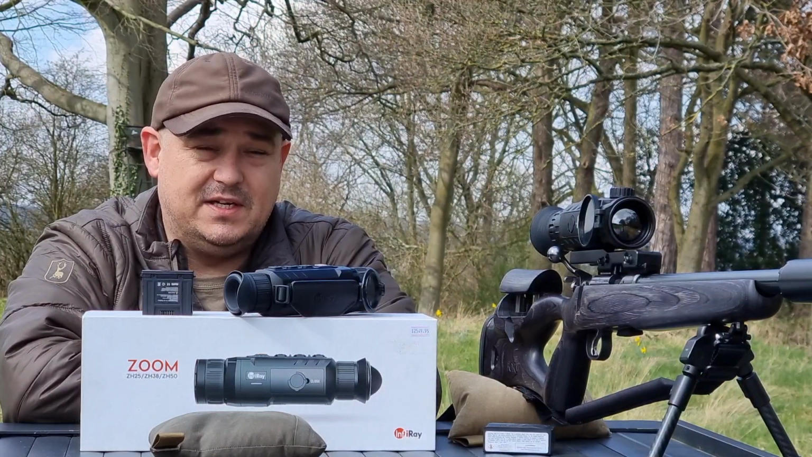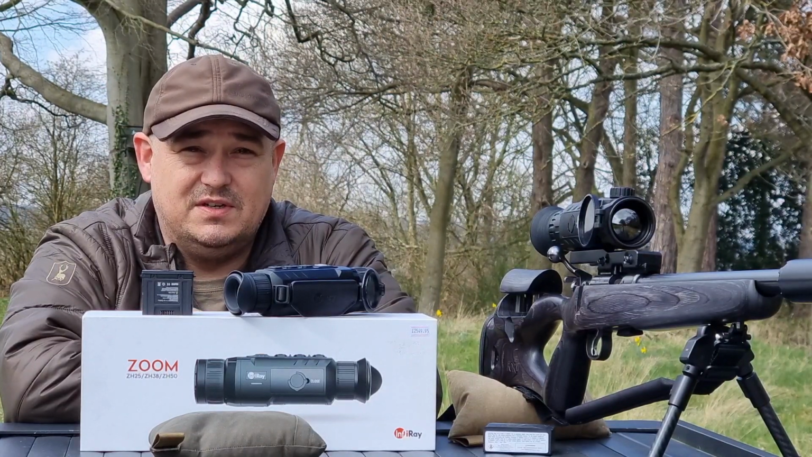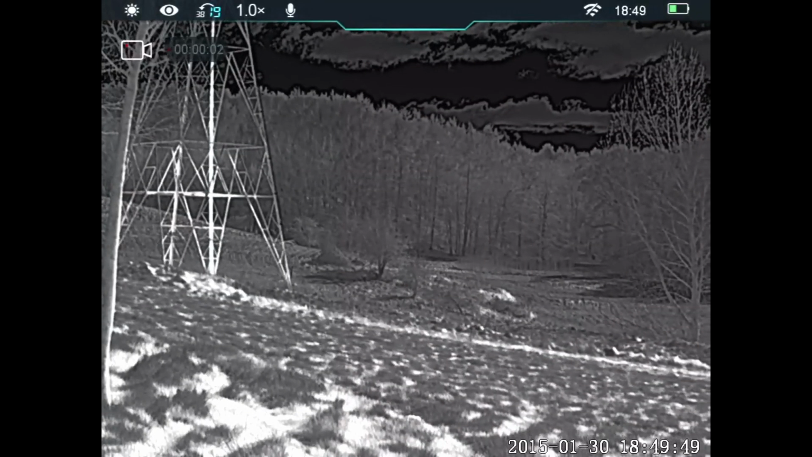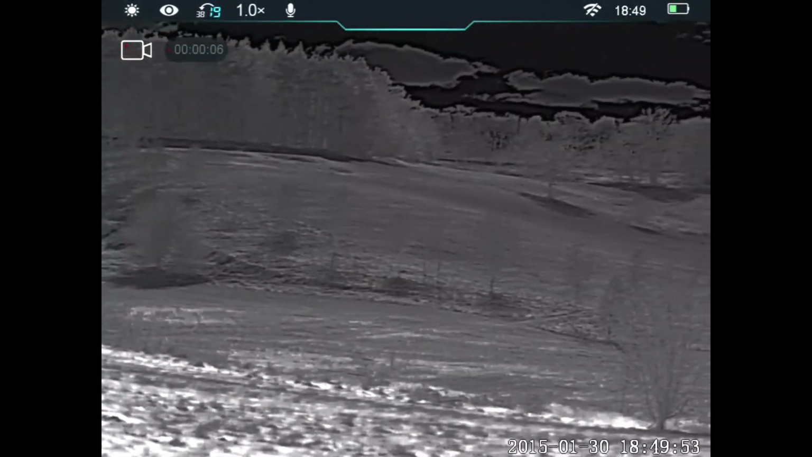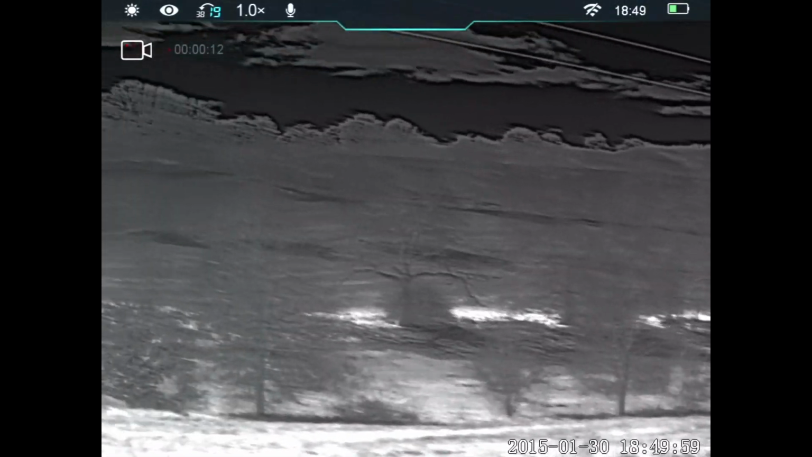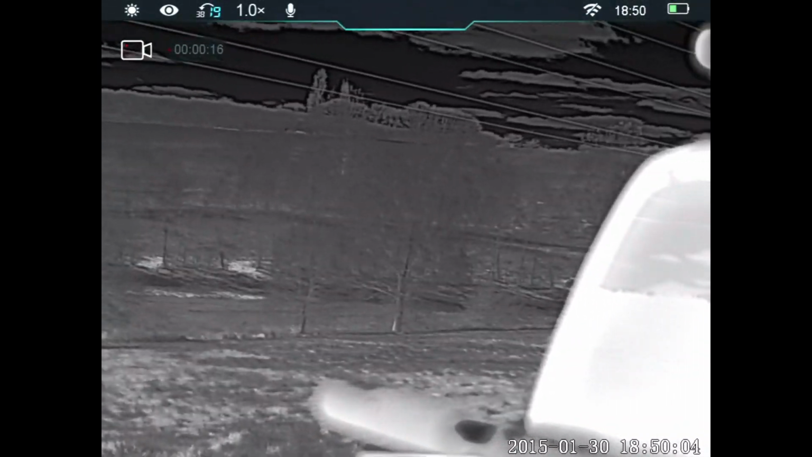So what I'll do, I'll bang some footage on, I'll get it on the tripod so you can actually see some image quality of it nice and still instead of shaking, and let you see what you think. So yeah, I'll show you now. This is in 19mm mode. You can scan across nice and steady. You've got a really good field of view, great level of detail. You're picking up the heat from a steel target up on the other side of the valley. The sun is out, so the ground's quite warm.